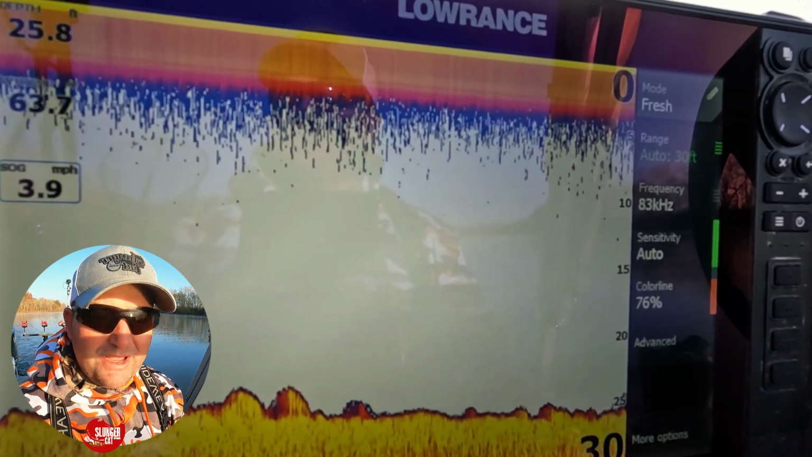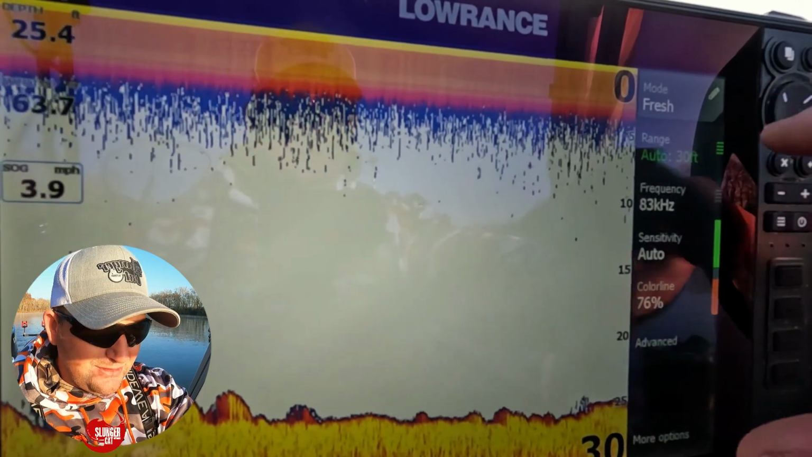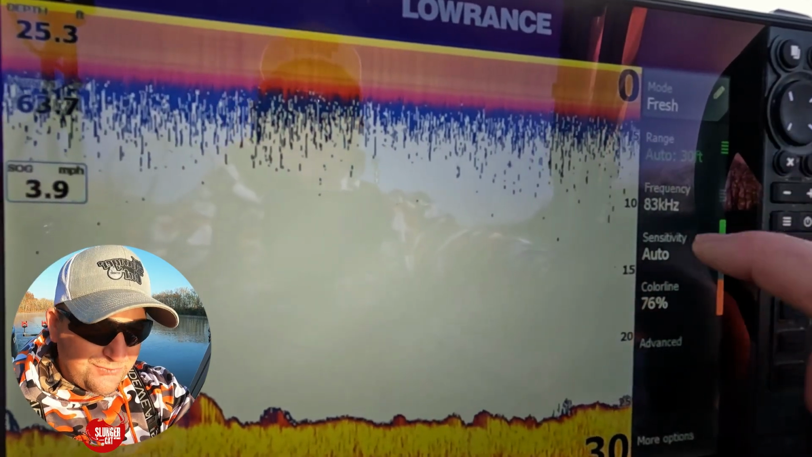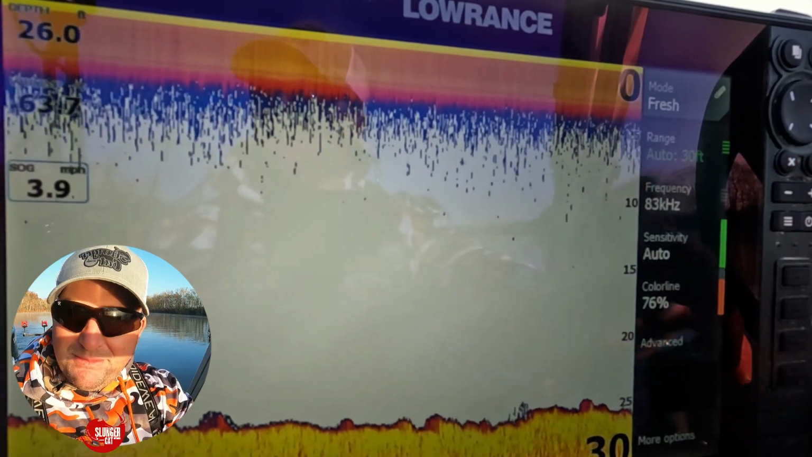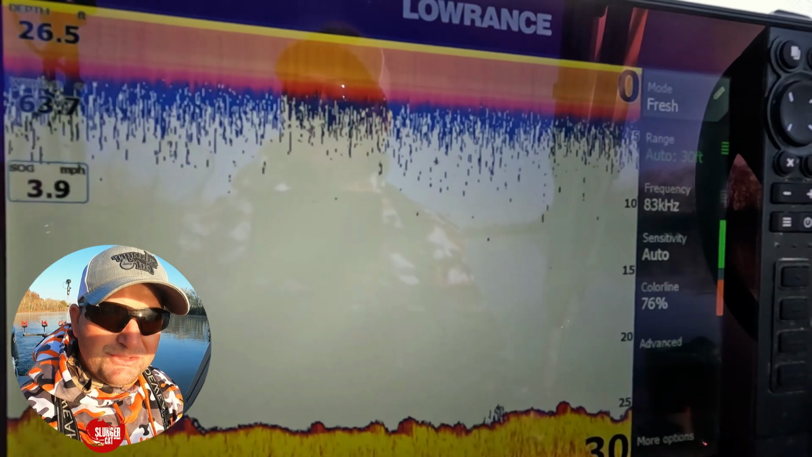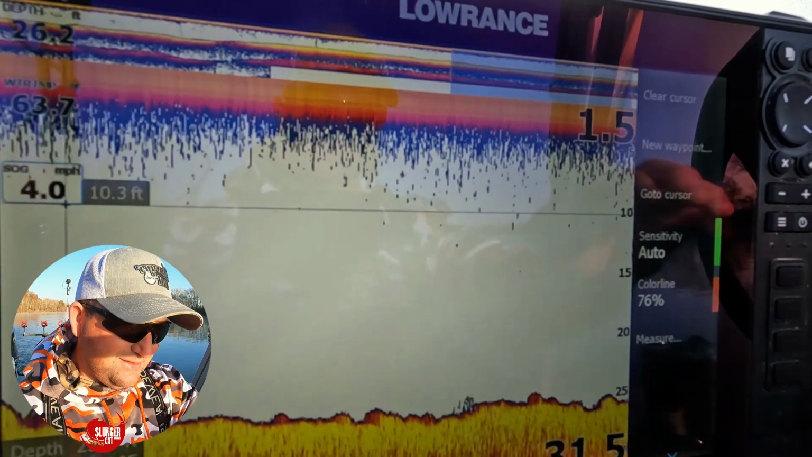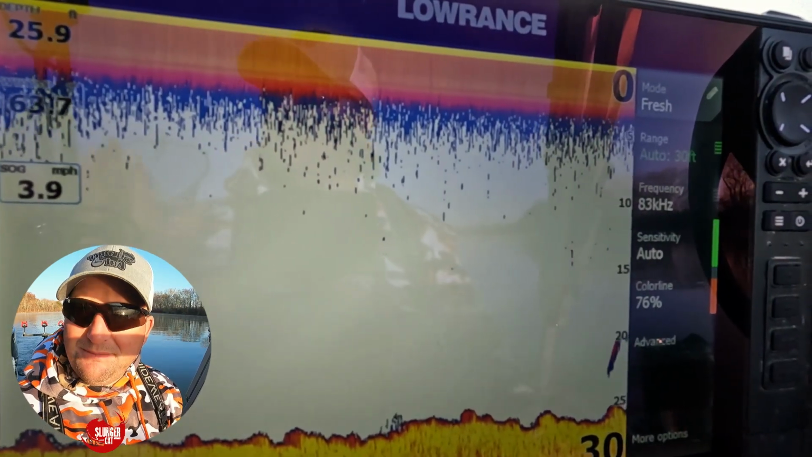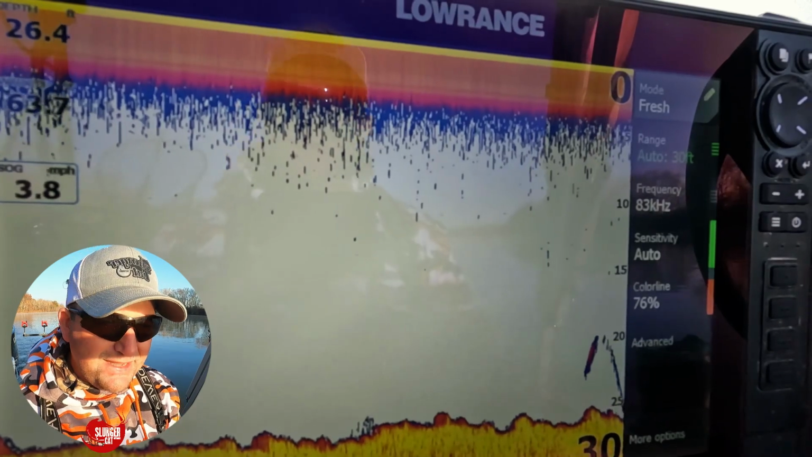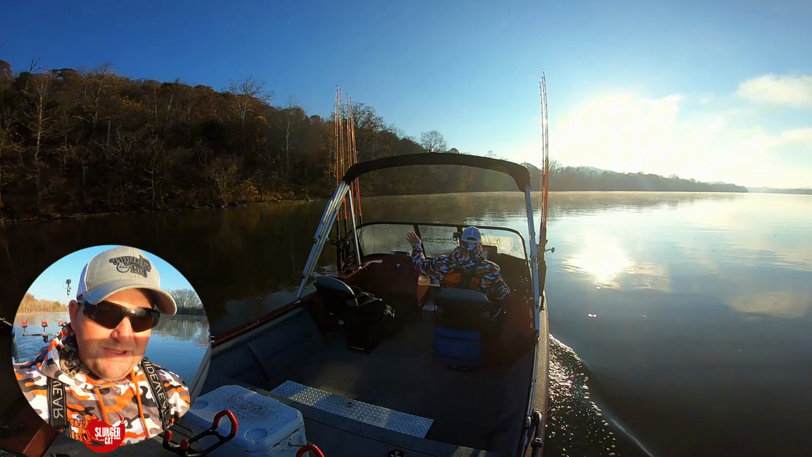And what I'm going to do, as always, is leave my options as far as how I got the sonar set up here on the right hand side, so you guys can mimic that if you want. I'm always going to be going about 3.5 to 4.5 miles an hour, and I have that on the screen already. And we're just going to be cruising this bank. It's a rock bank, it's got some mud,